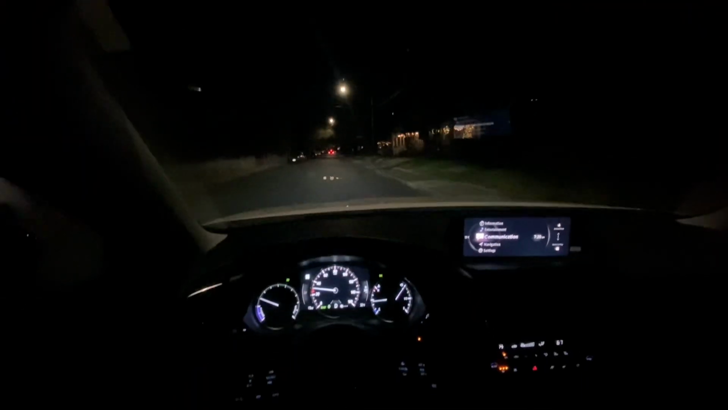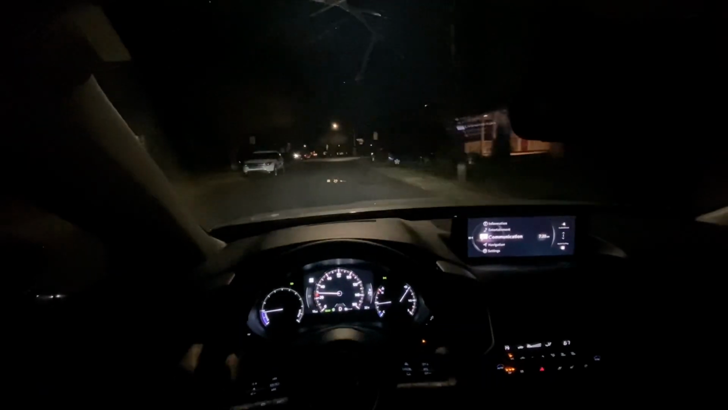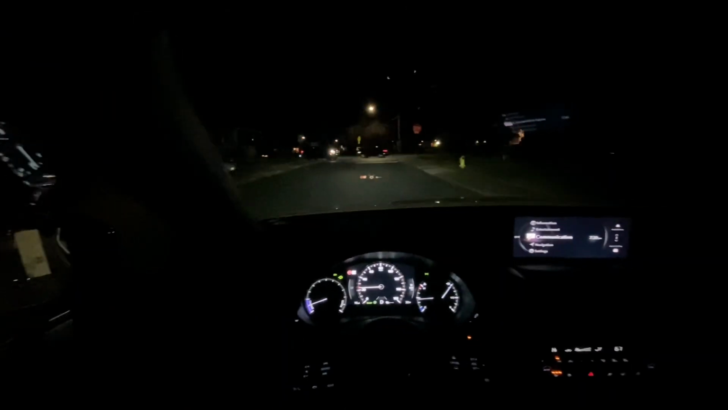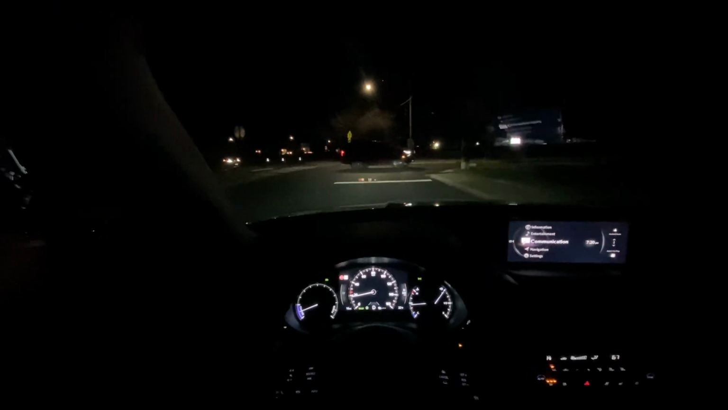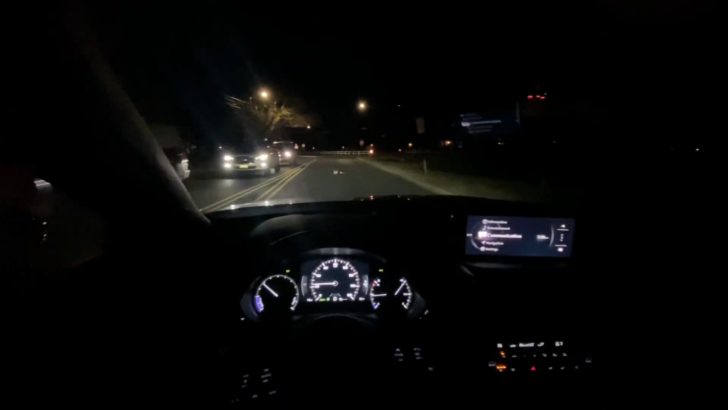When you go around corners, it does lean a bit. The suspension is geared more for comfort instead of engagement. And so for that reason, it is not, in my opinion, the most fun thing to drive. But with this vehicle having a newer and more updated chassis, as well as better steering, one might argue that this is the perfect combination of a vehicle.